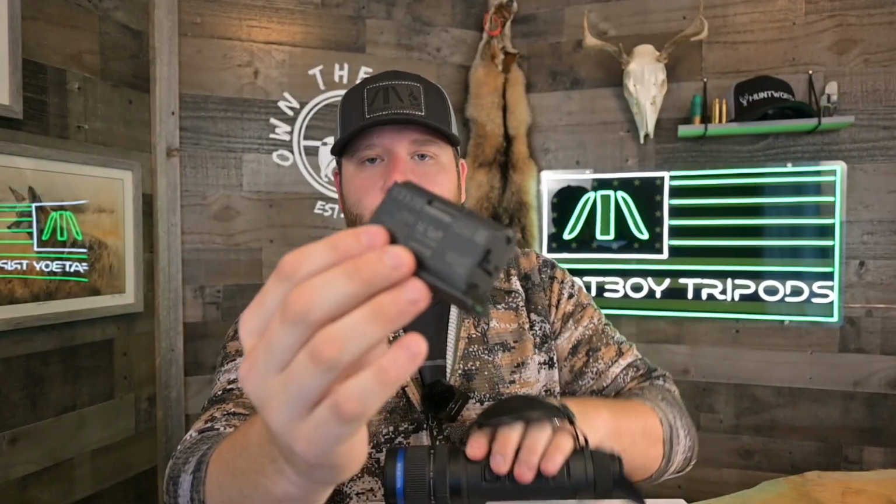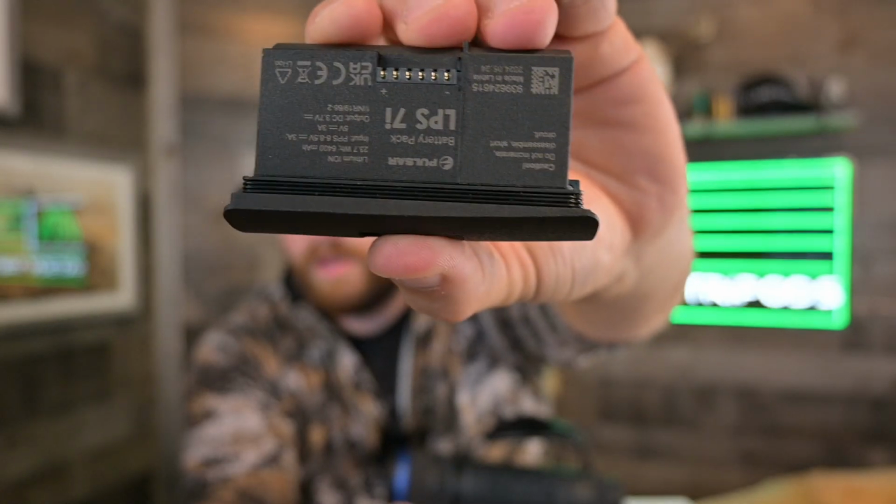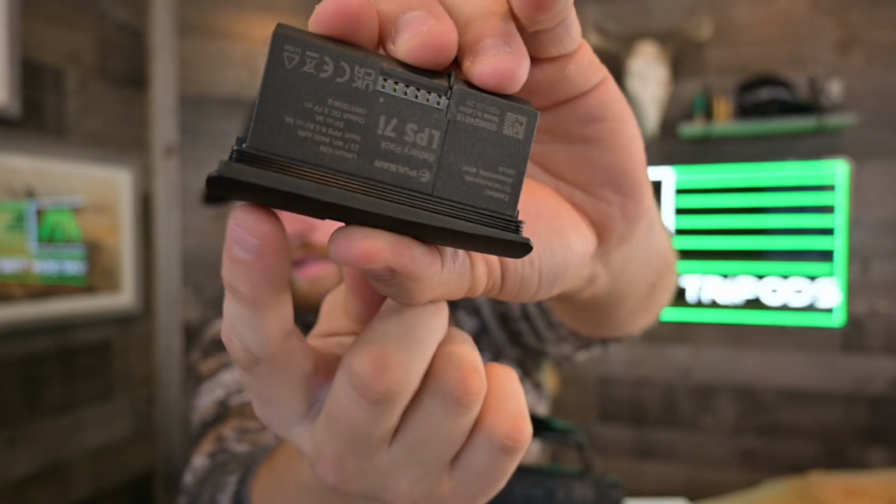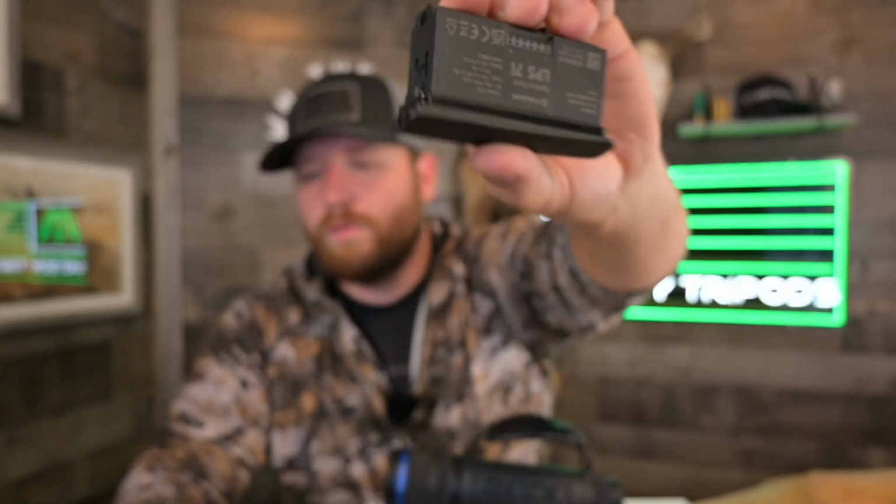out. Then there are these ears, and I'll try to get a good close-up of that. There are ears on the side of this battery door, and those ears, I'm talking about these right here. I'm trying to get you guys good footage of that. There's an ear right here, and those need to lock into the side of the body, and they don't both lock in at the exact same time.